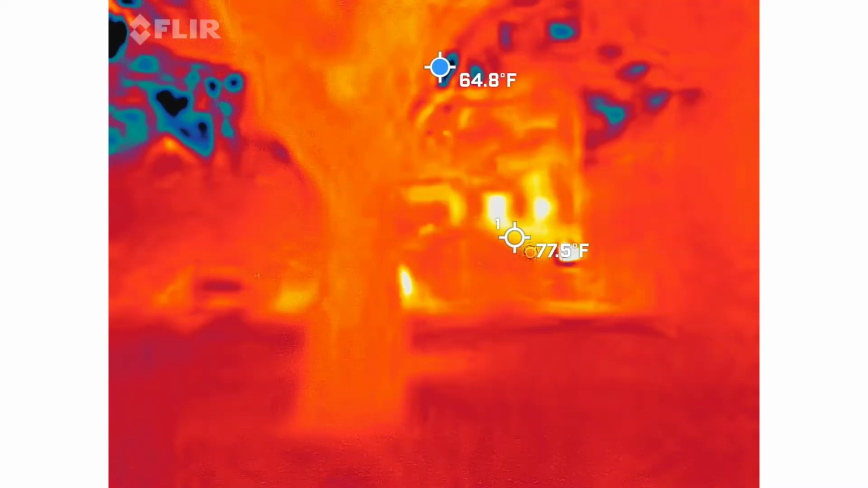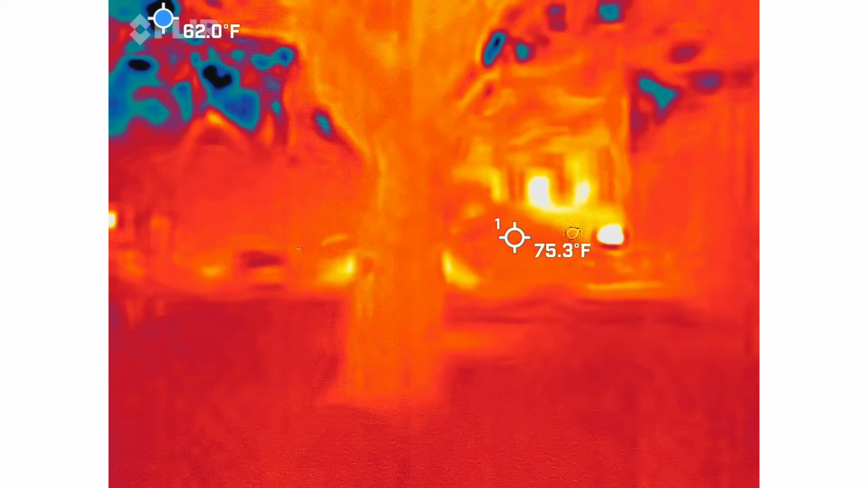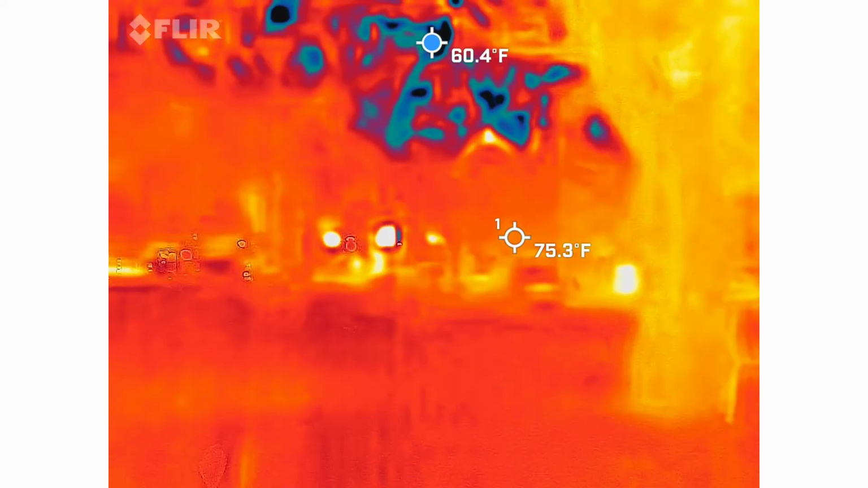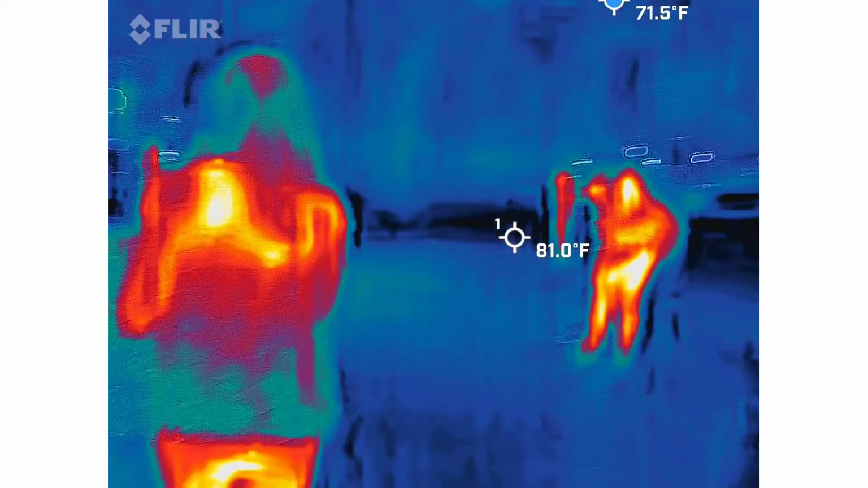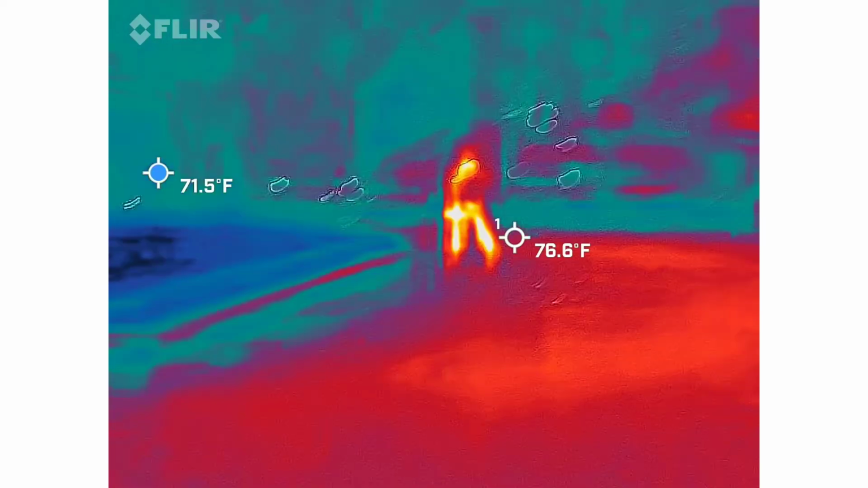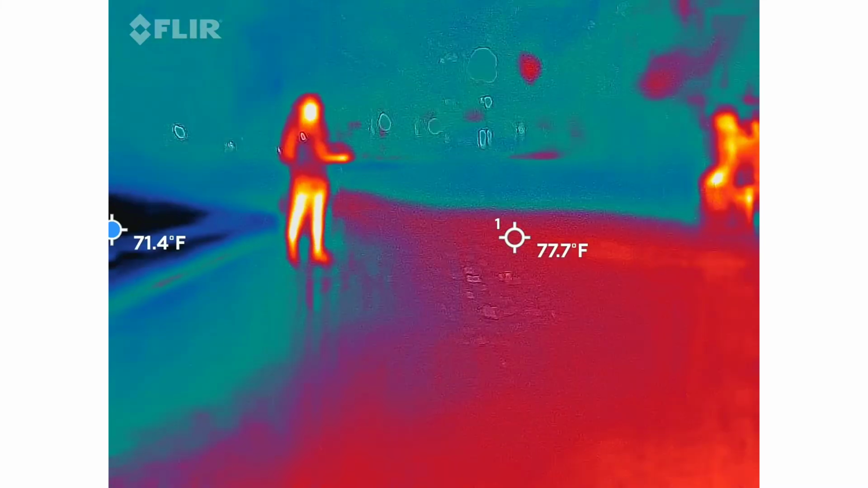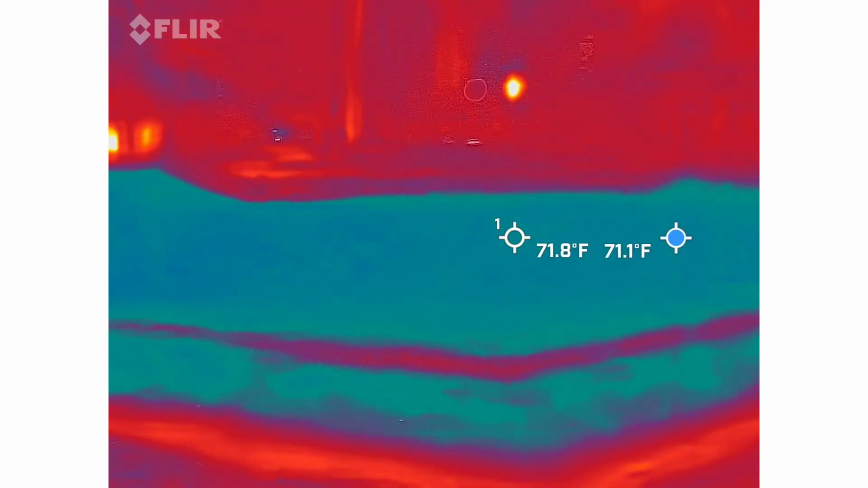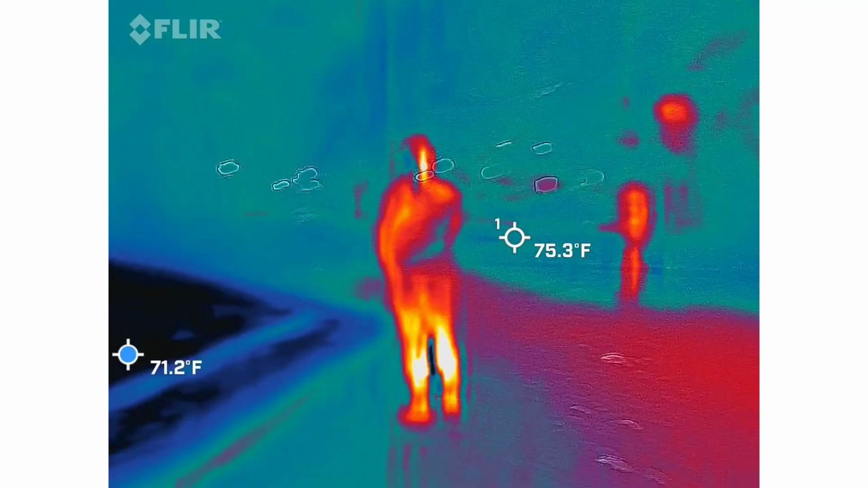I reset it. Acorn. Checking out the other benches.